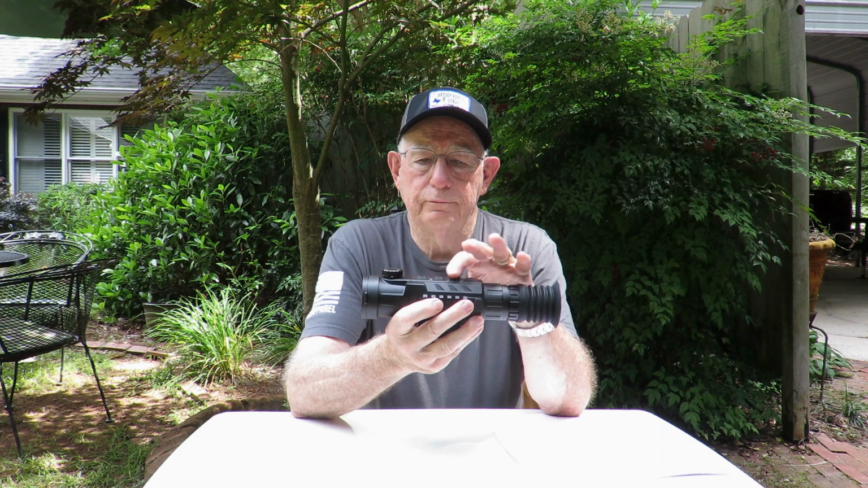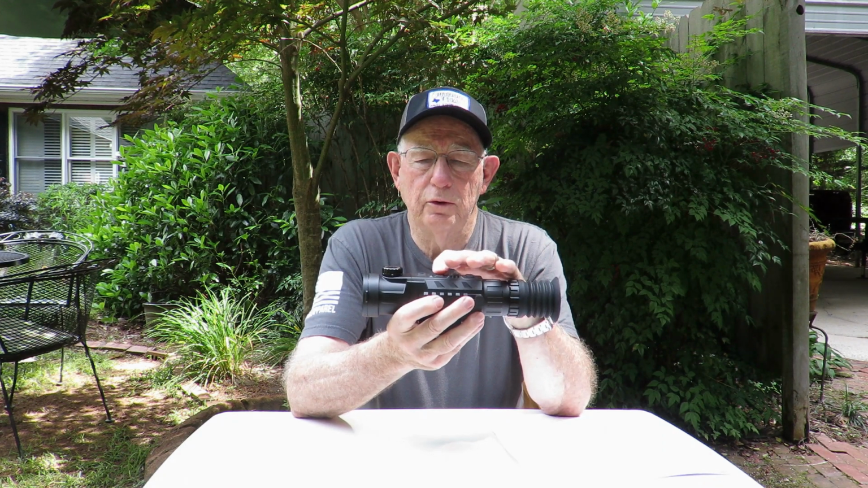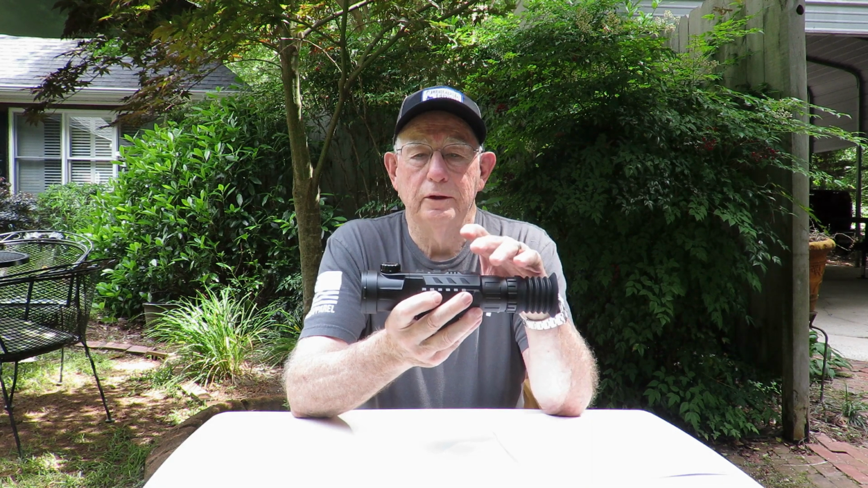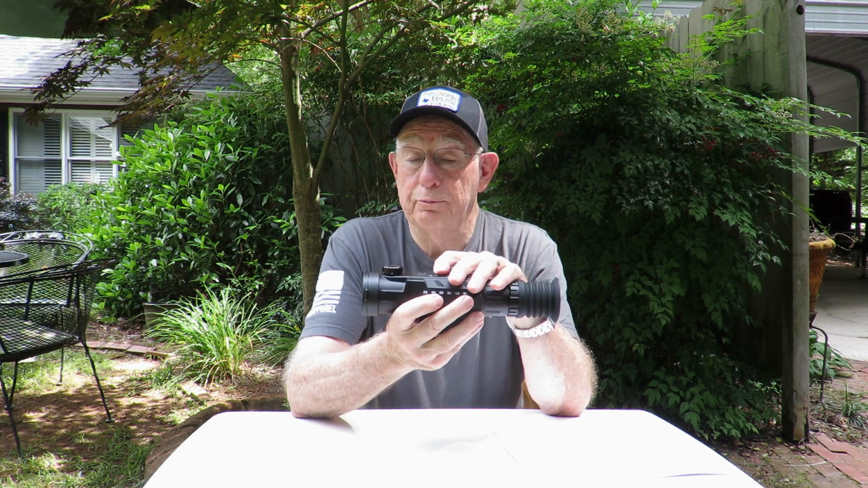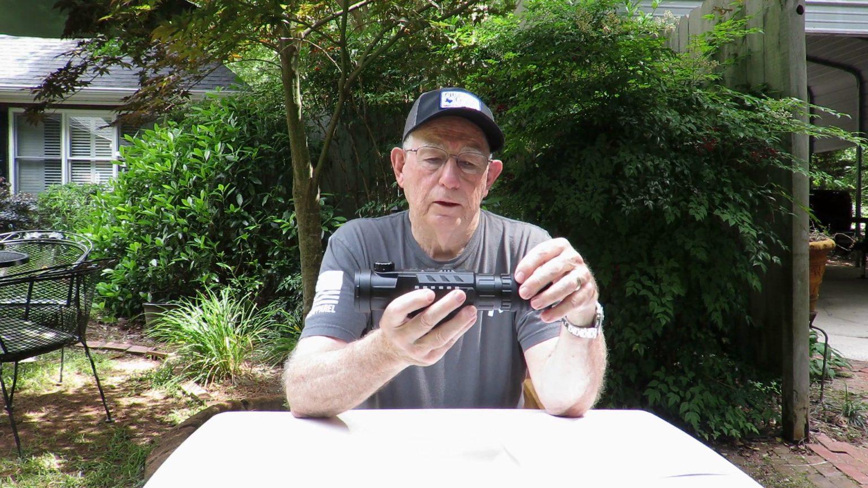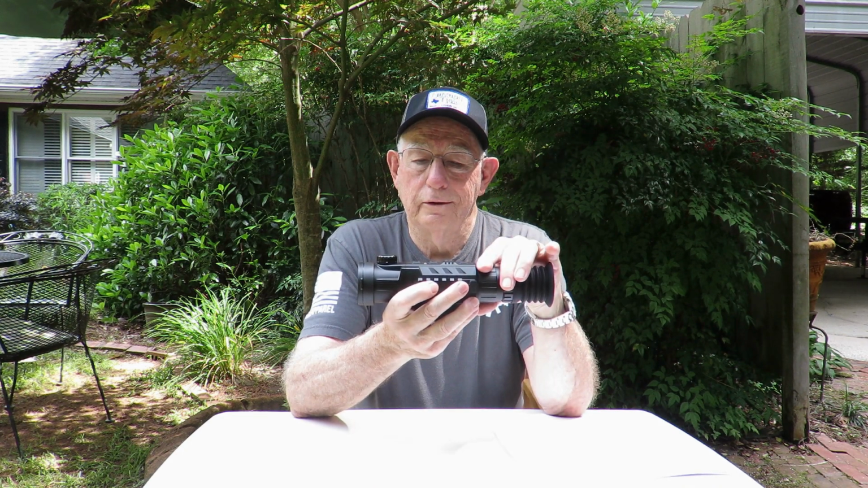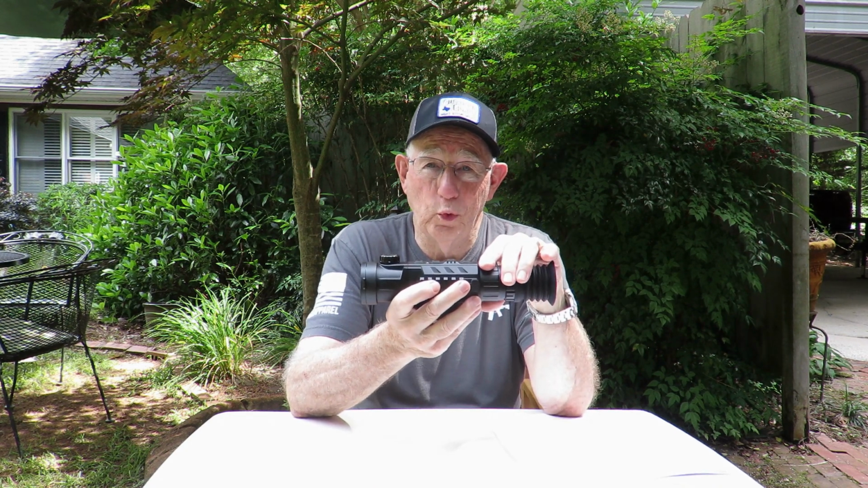There's plenty of resistance on these buttons, so there's really no need to have to wake it up and then press the button. I mean, you should be able to just press the button and record, press the button and zoom. So after you get used to it, it's not really that bad. You just click, and you learn to do that real quickly.